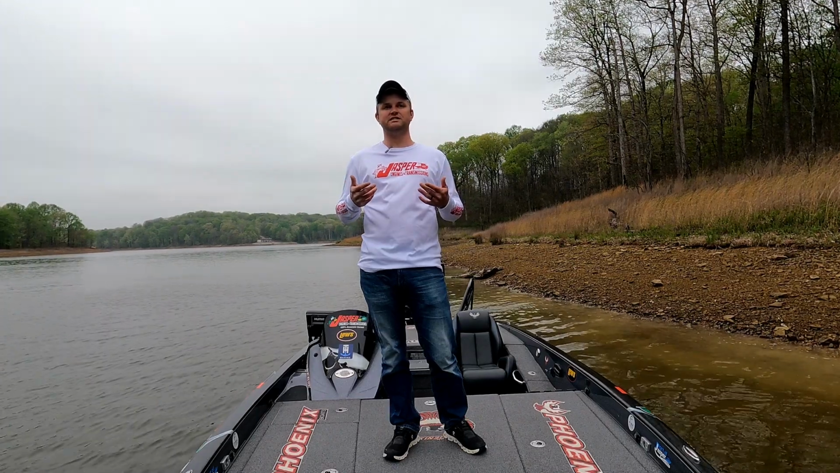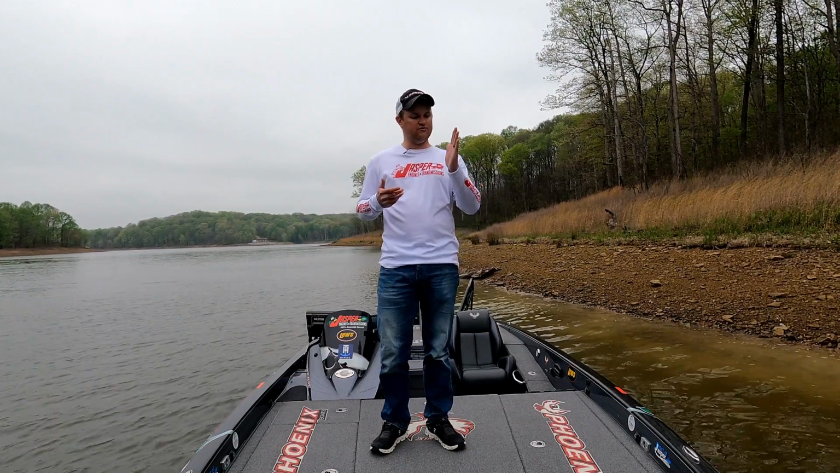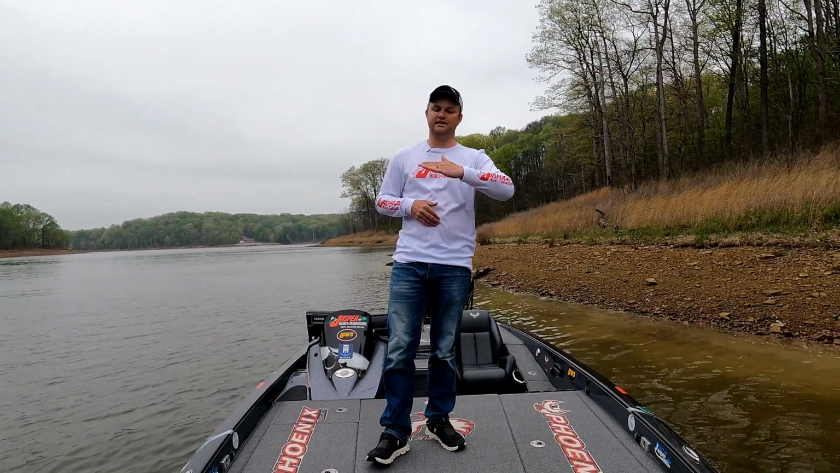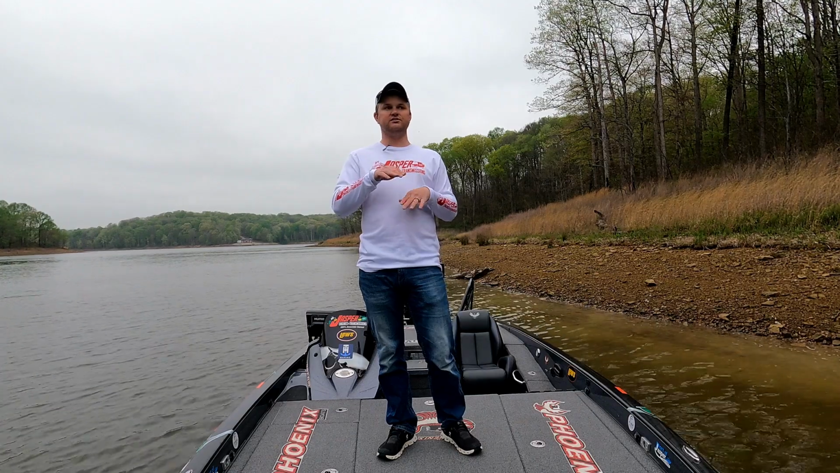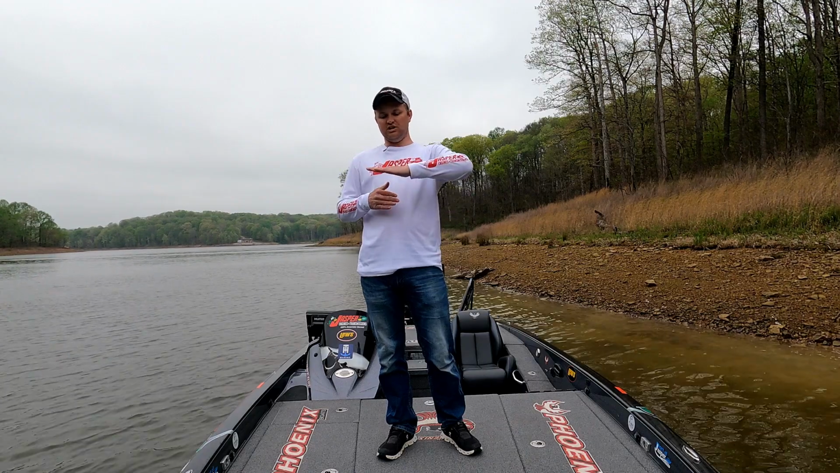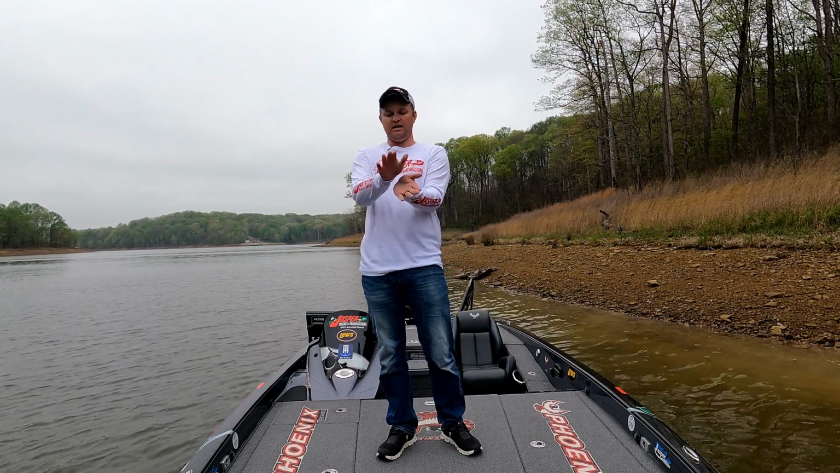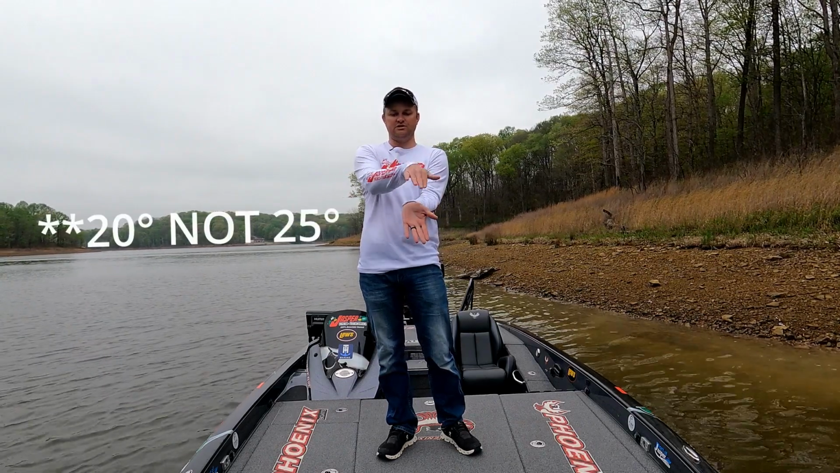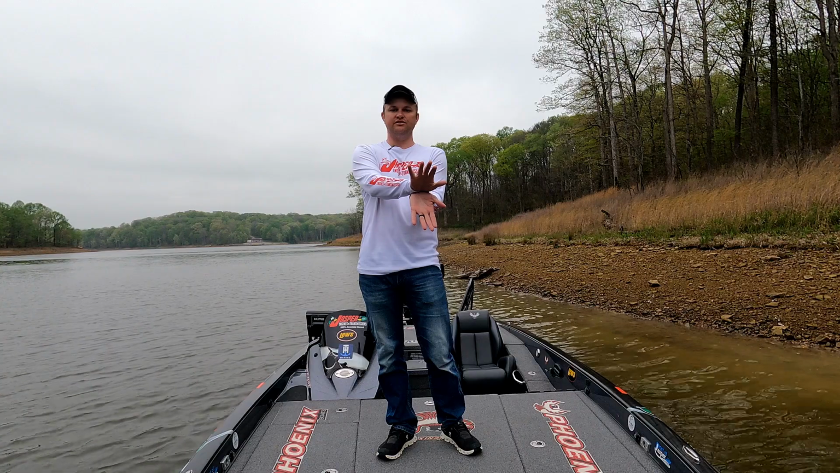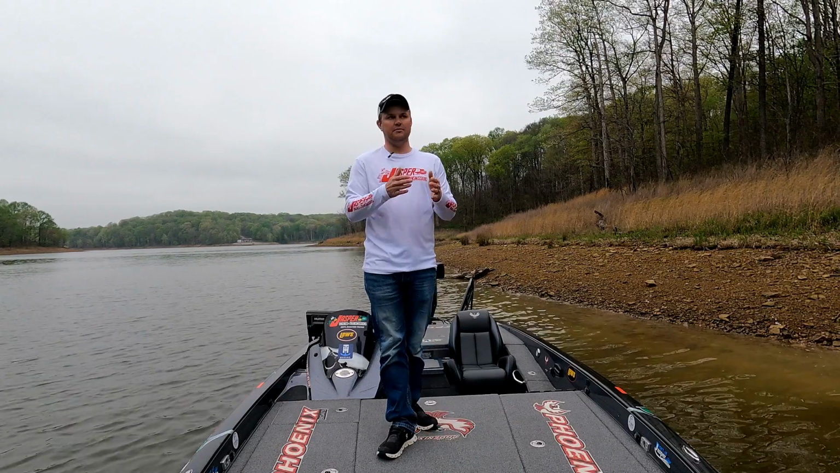The difference between perspective and forward mode is the orientation that the Livescope transducer is in. So with forward mode, it's vertical, and with the perspective mode, it is in a horizontal orientation. And what that does is it shoots a 20-degree angle cone and a 135-degree angle cone. So when you put it in a horizontal mode, it's going to be shooting 135 degrees that way, like such, and it'll be shooting 25 degrees towards the bottom. But if you put it in forward mode, it's going to be doing the exact opposite. So it'll be shooting 135 this way and 20 degrees this way. So left to right, it'll be about 20 degrees.